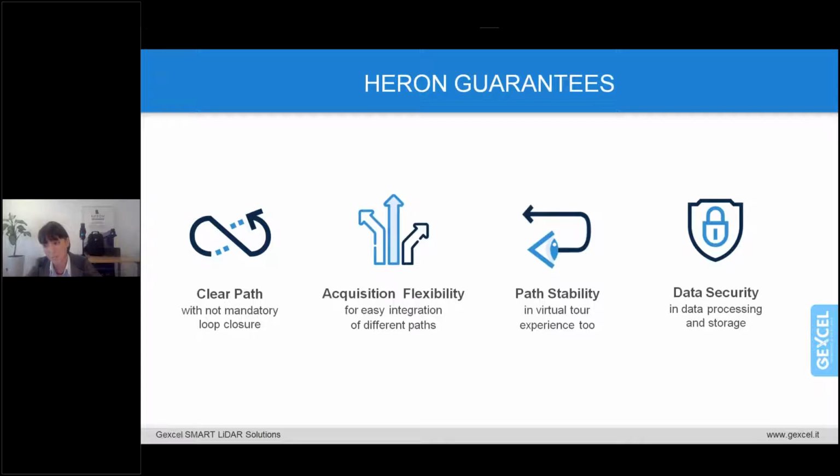Let me underline one thing, please. The data security is guaranteed because the data are stored locally on the user's computer. Of course, if the user then decides to share those data, the security has no sense anymore, but it depends on the job purpose.